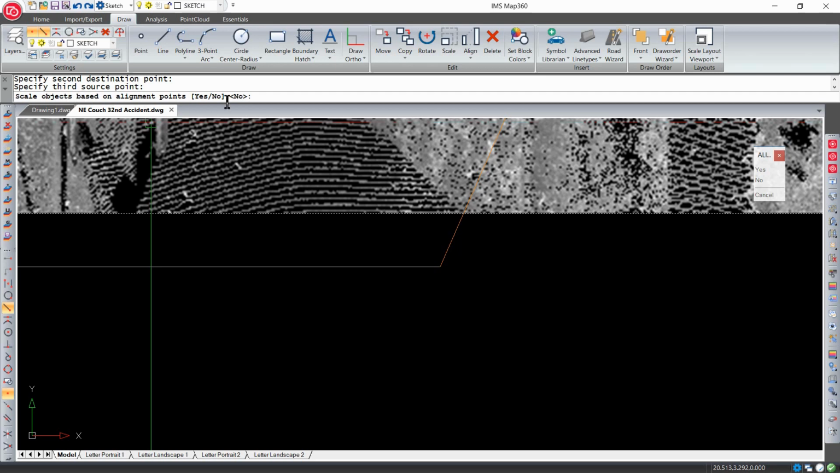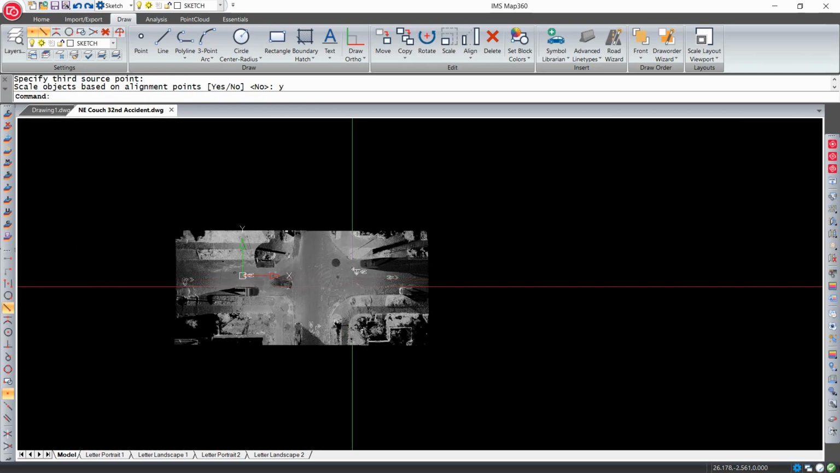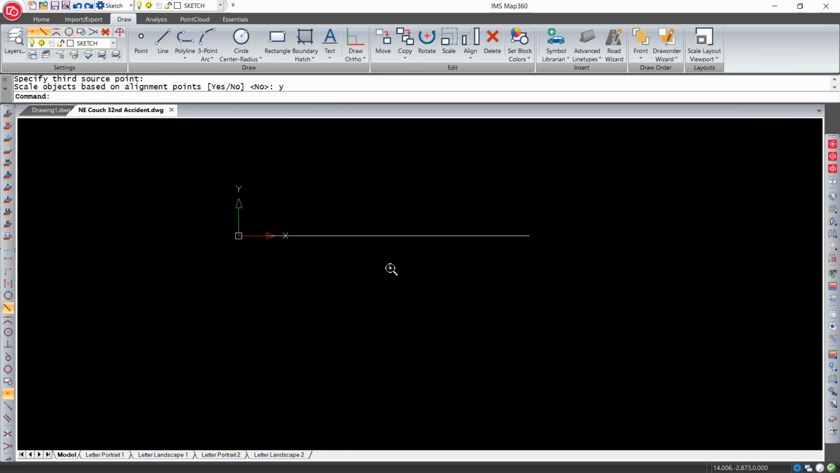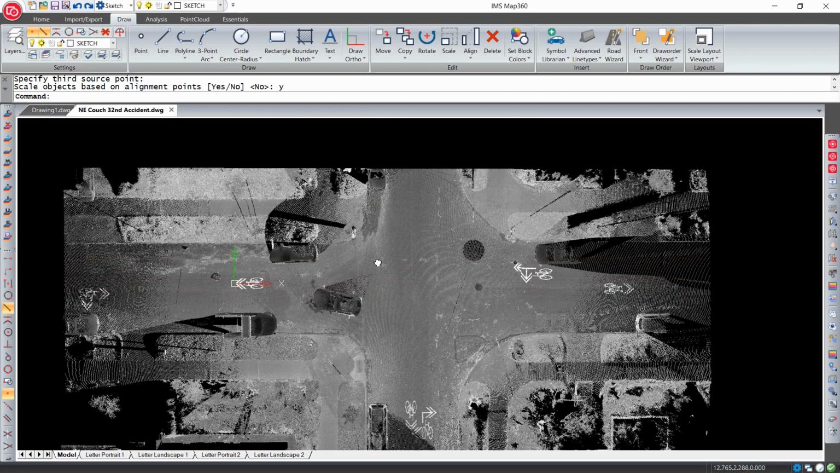Scale objects based on alignment points. Yes, you answer yes to this, because that's going to basically say we are now 1-to-1. So we have a 1-to-1 drawing that we've scanned, matching that line that we know is 27.0590 meters in length across there. And now we're able to say, I wish to produce evidence, I wish to take measurements.